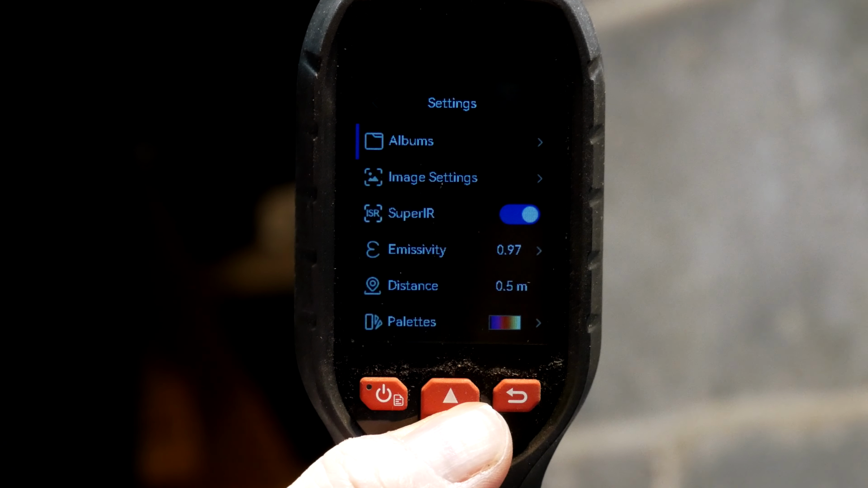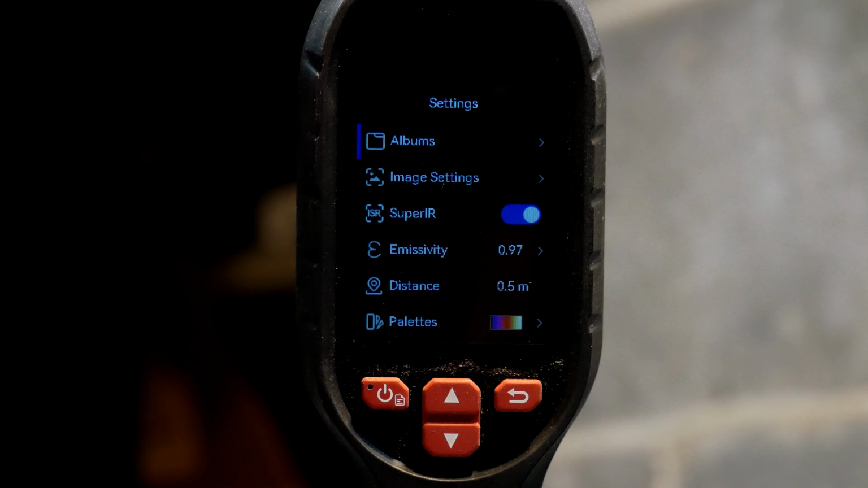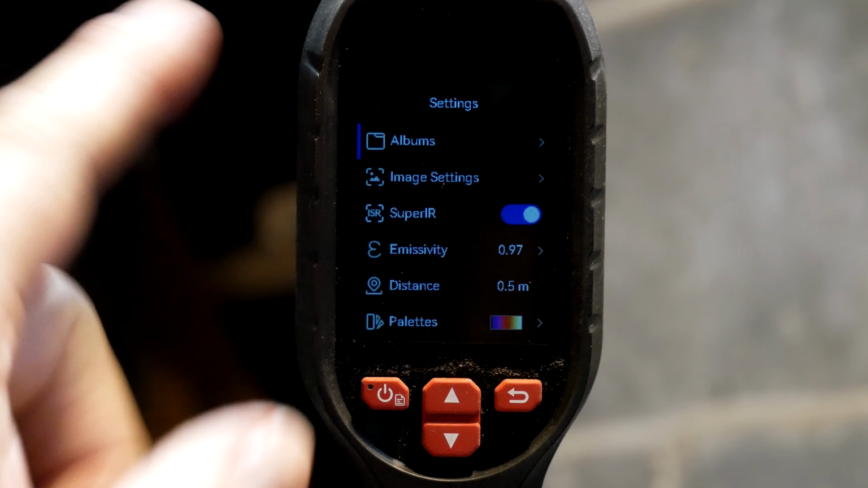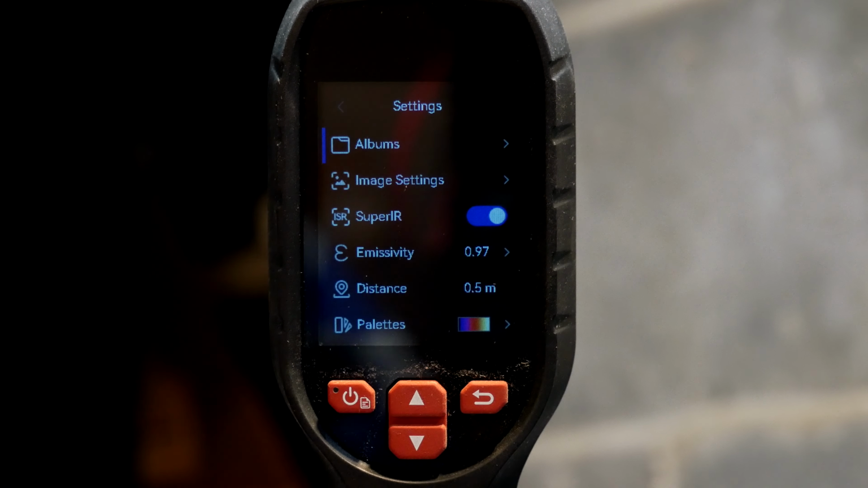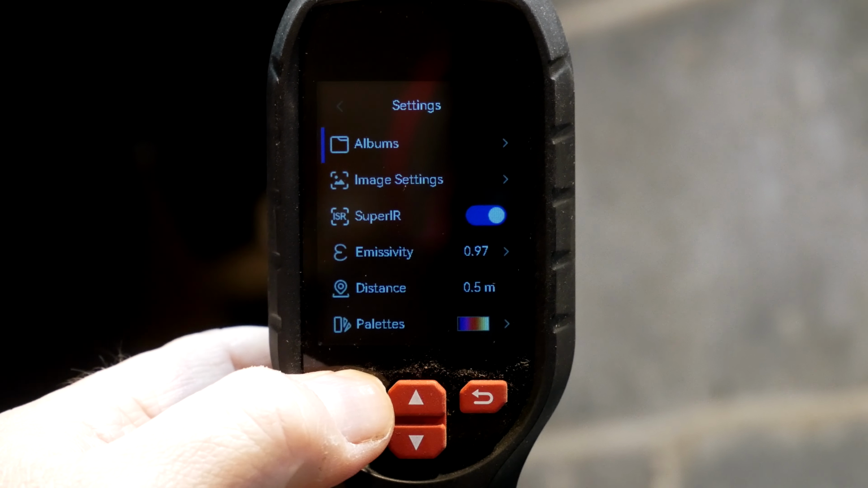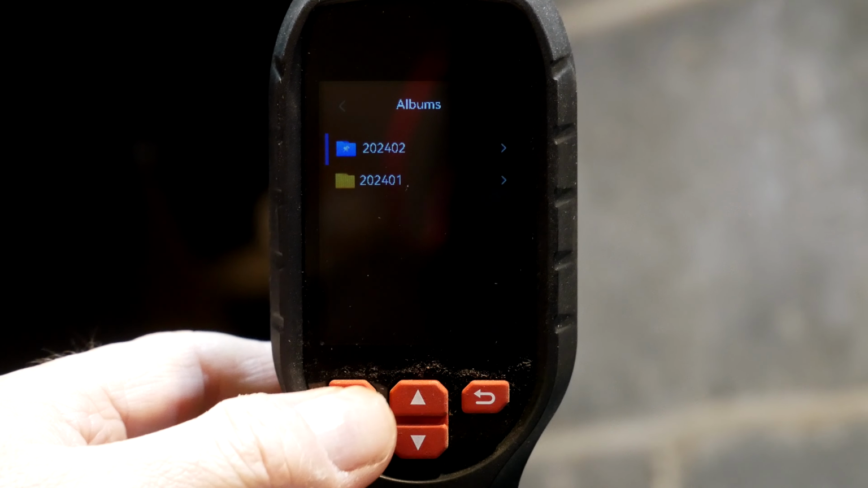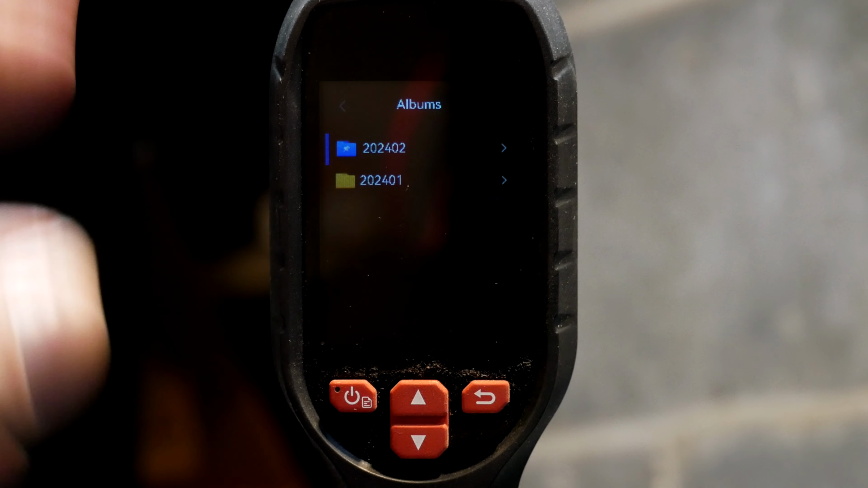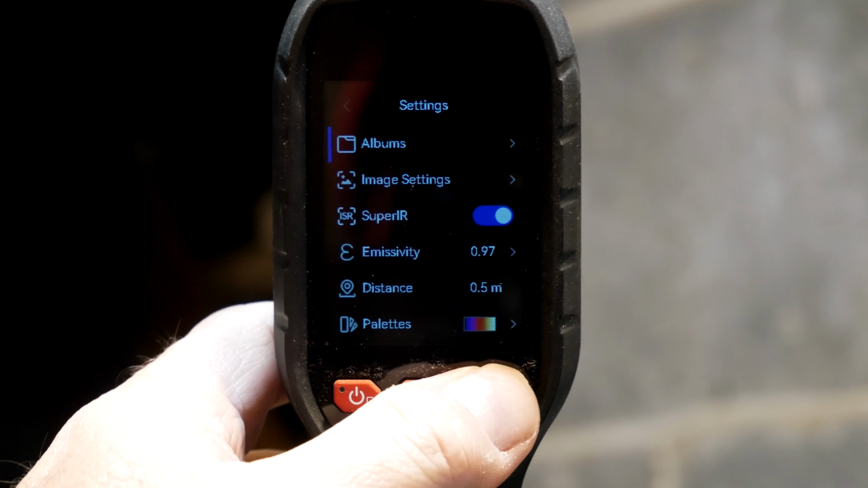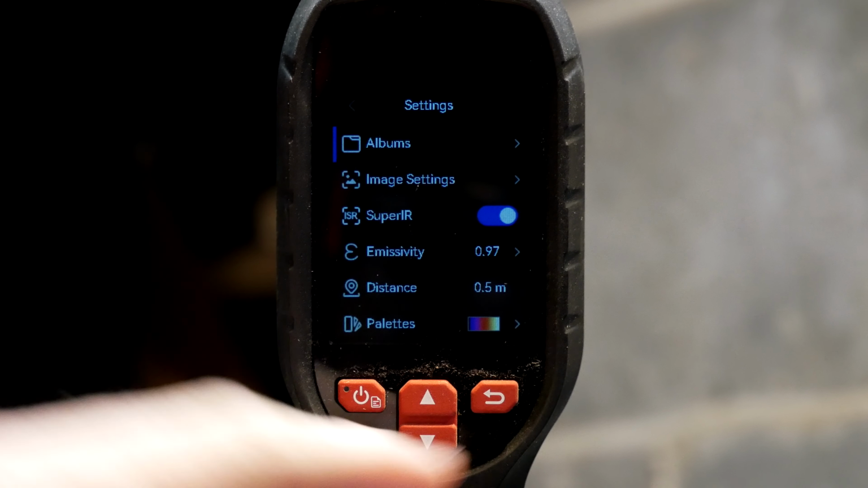All right, so the menu action button is this button here. And you can set up various albums. So we have, let's see, what do we have? The blue line to the left indicates which item is selected. So if I want to enter that, I press the button again. And I can show you the two albums based on dates that I have. So we can return by hitting that button there.